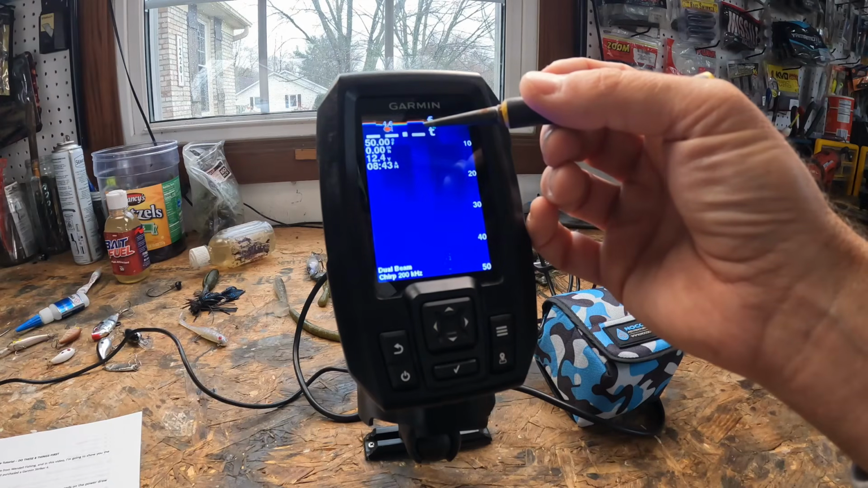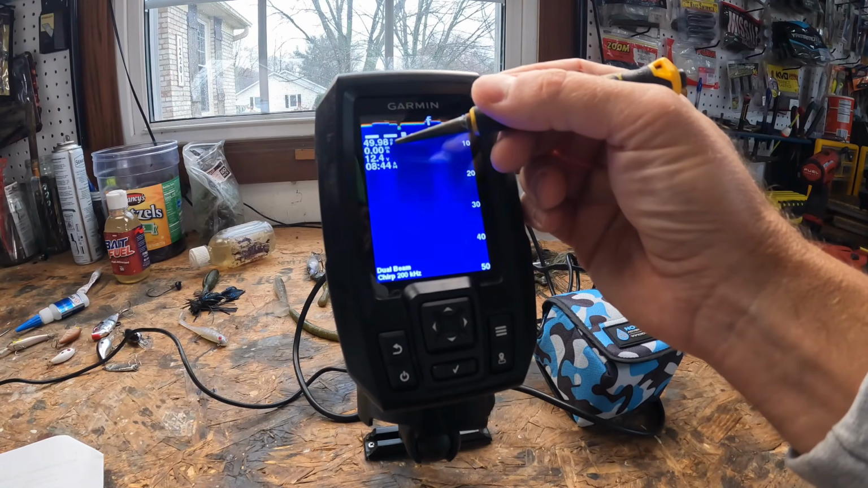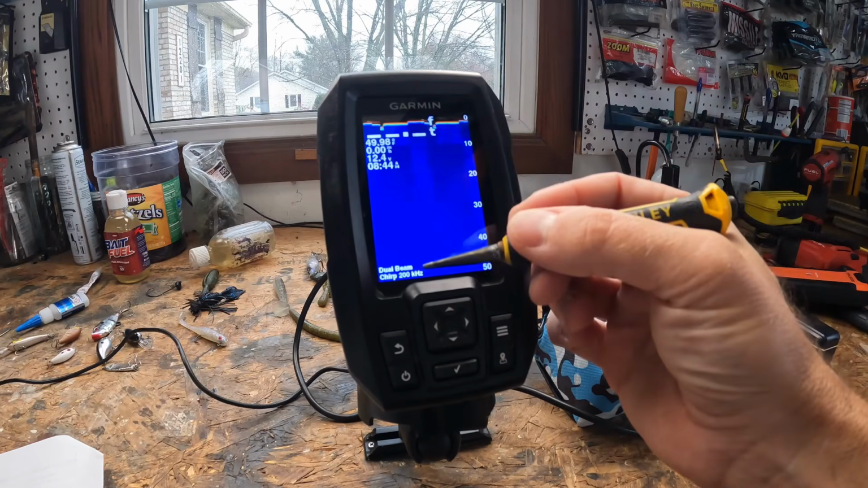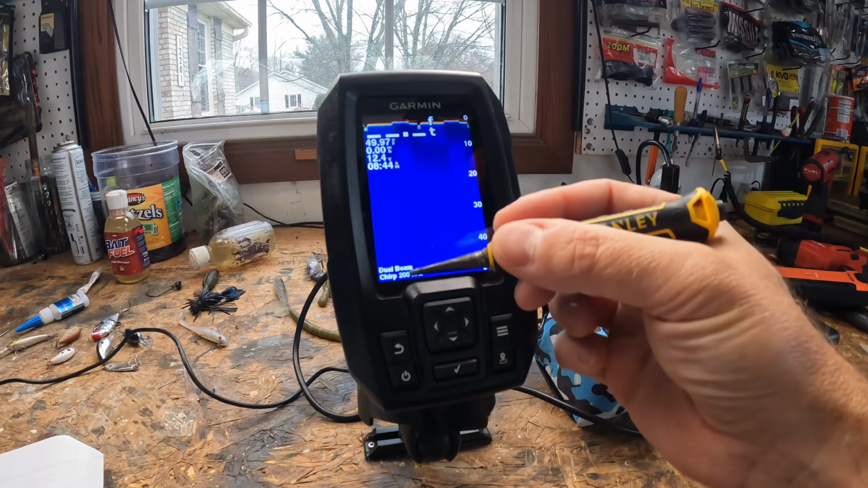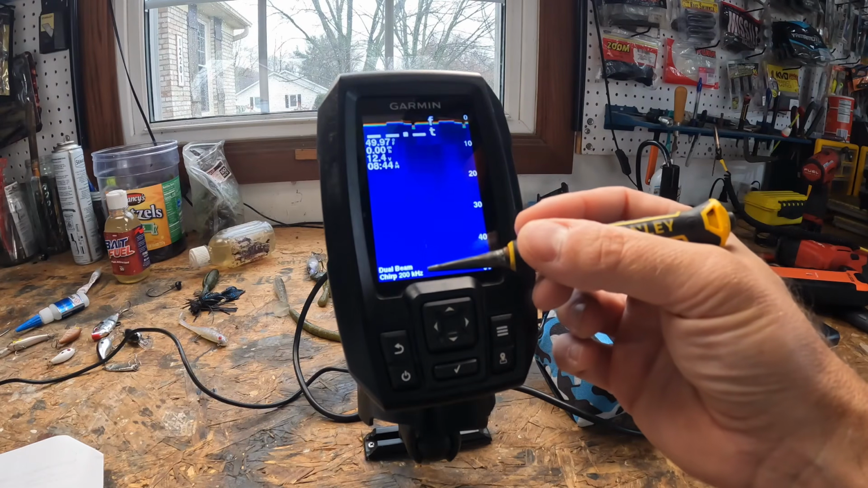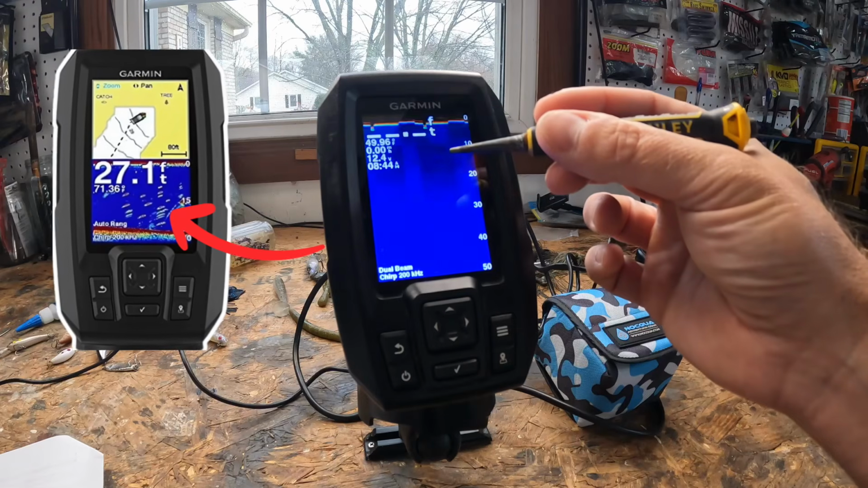Next, we have the GPS speed. Under that, you're going to have your device voltage. Under that, you're going to have your time. Down here, you're going to have the frequency at which the transducer is working. You can actually change this if you want to. Then we have any suspended targets that we're following in here. You saw that fish hop up here a second ago.